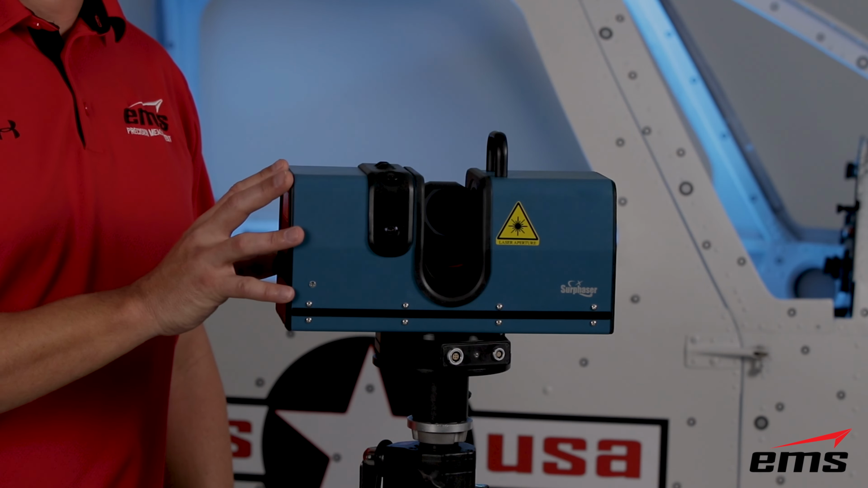So this wraps up our video on the Surphaser 75 HSX 3D scanner. And again, this is a very unique scanner in its ability to get into very tight spaces and get very accurate and very detailed scan data. So either getting into tight spaces or scanning fairly large parts, this is a great scanner. The data quality and the accuracy allows you to do reverse engineering and inspection and metrology applications all in one scanner.